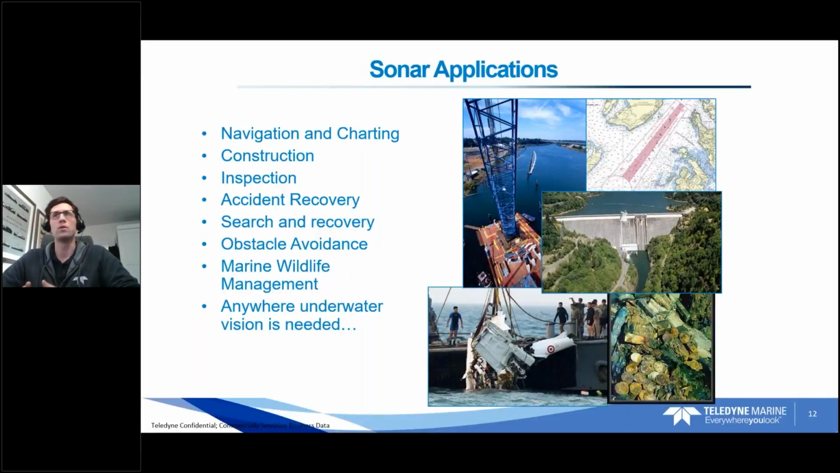Things like pre and post construction verification for bridges or dams or any offshore or even inshore marine structure. Doing pre and post verification of that construction with the 2D sonar provides a really good visual check on a build. Similarly with inspection, we have pre and post salvage verification, inspection of infrastructure like bridge footers for scouring, for any other type of damage.